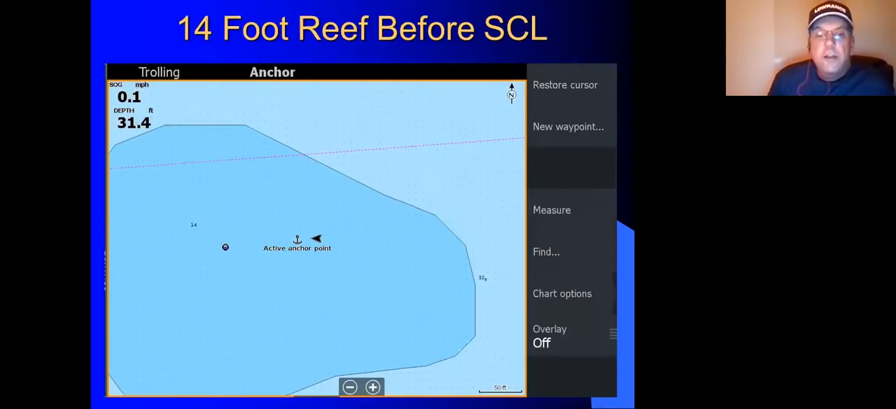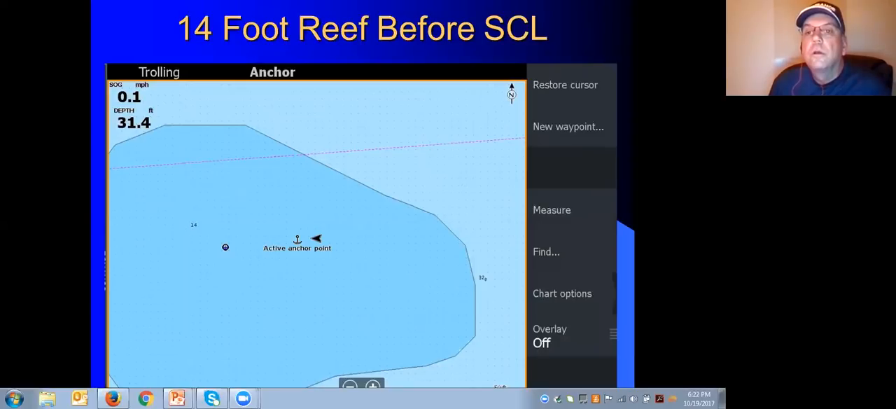Okay, what I've also got here is a couple other examples of before and afters. Okay, well, we're going to keep going.